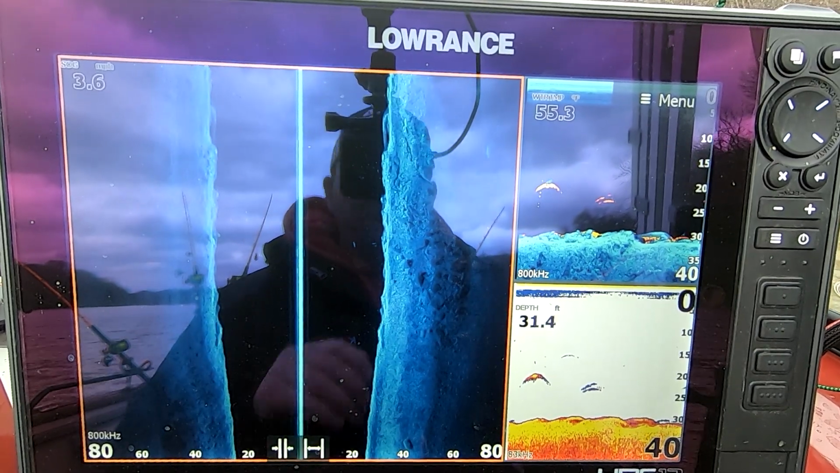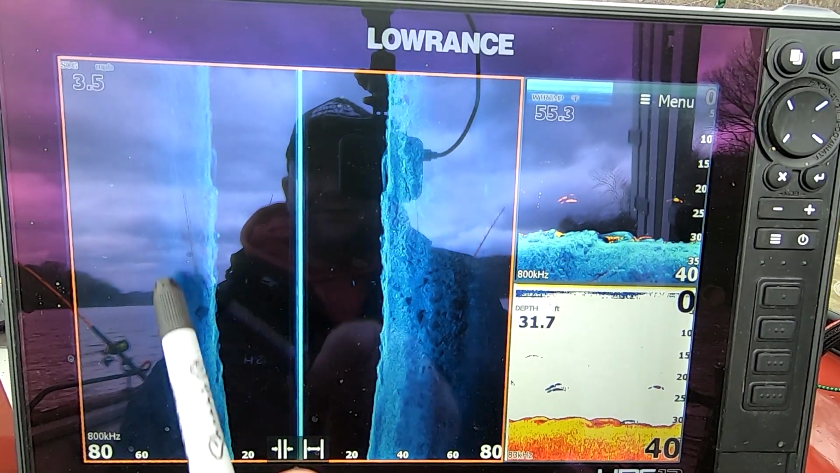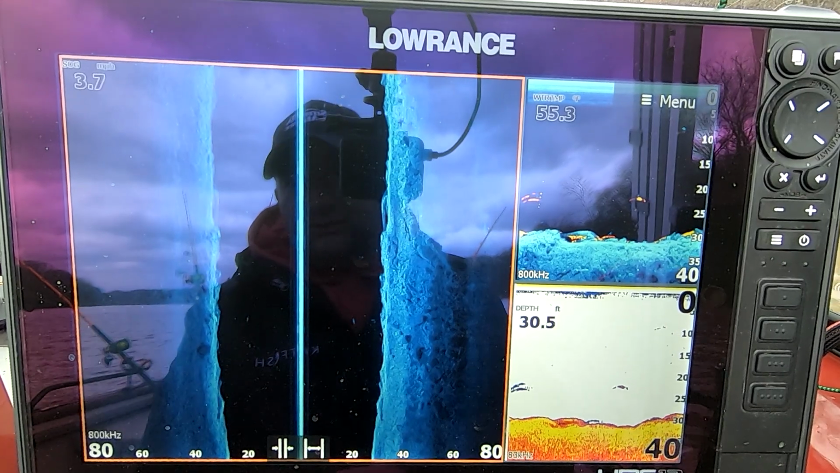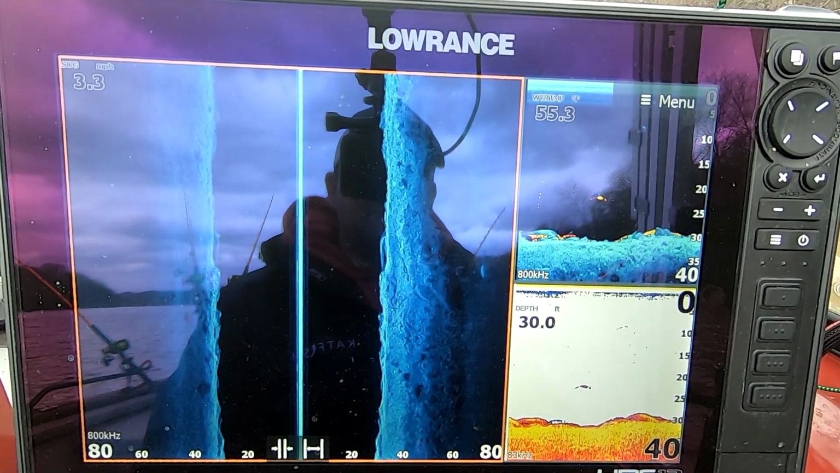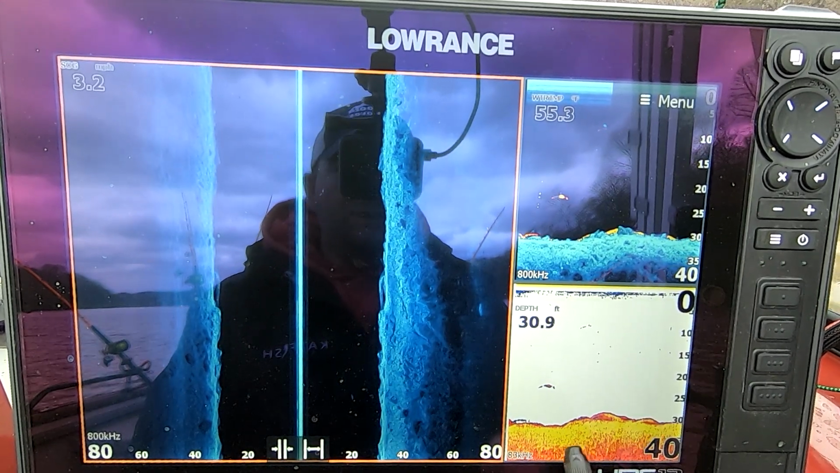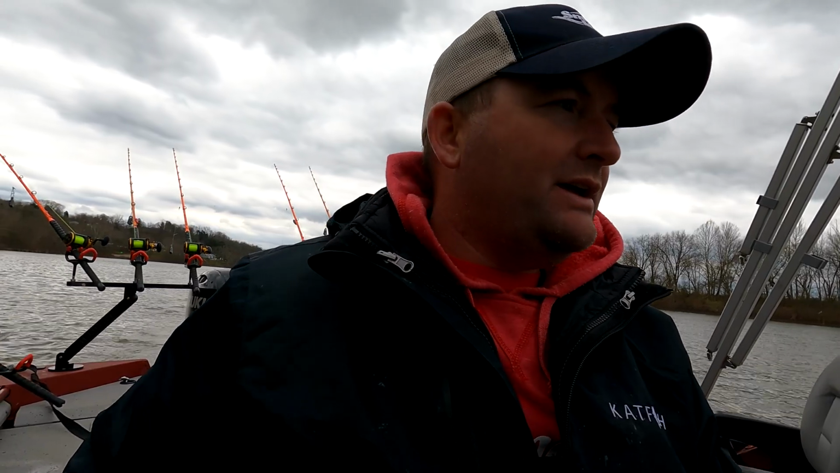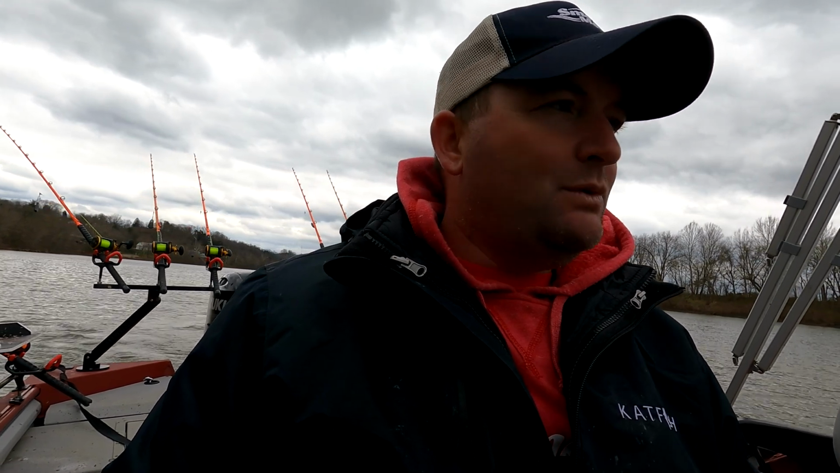So as we come down through here, you can see we got a ledge right here on the inside. Here's the bottom of the ledge out here. This is the main section of river. We got a small tree right there. This is real hard bottom, and you can see that because of the color return on your 2D. And we're just going to ease our way down through here. Like I said, we're going to keep that speed between 3 to 4.5 mile an hour, something like that.